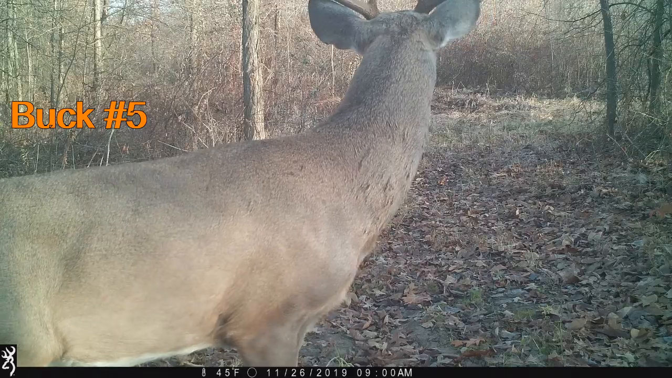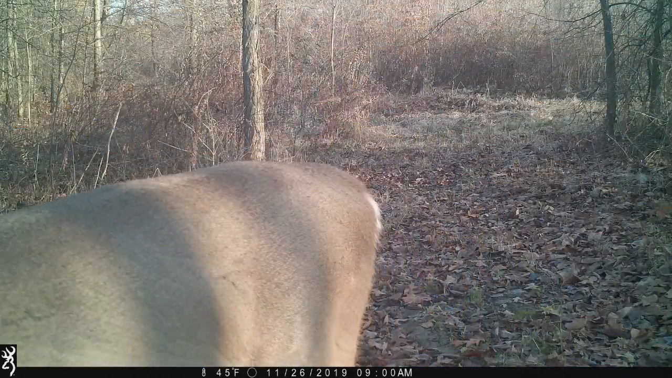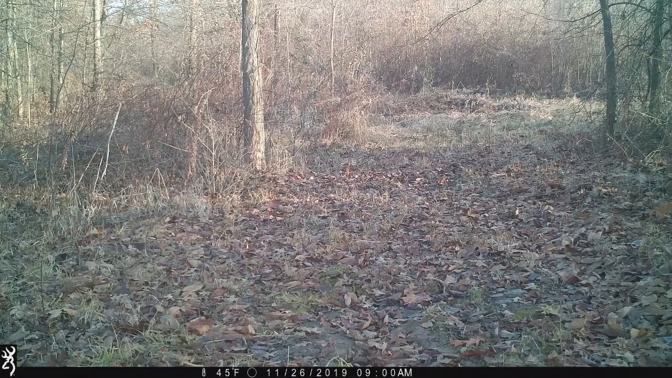Finally, we get a good look at buck number five as he slobbers all over the place because he is so worked up trying to get at that doe. And in the background, we see another buck, number six, slowly working his way towards the action.